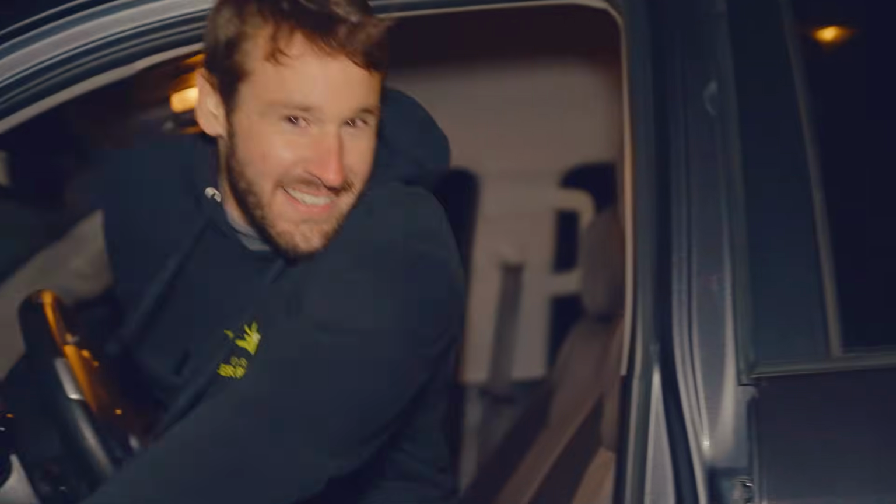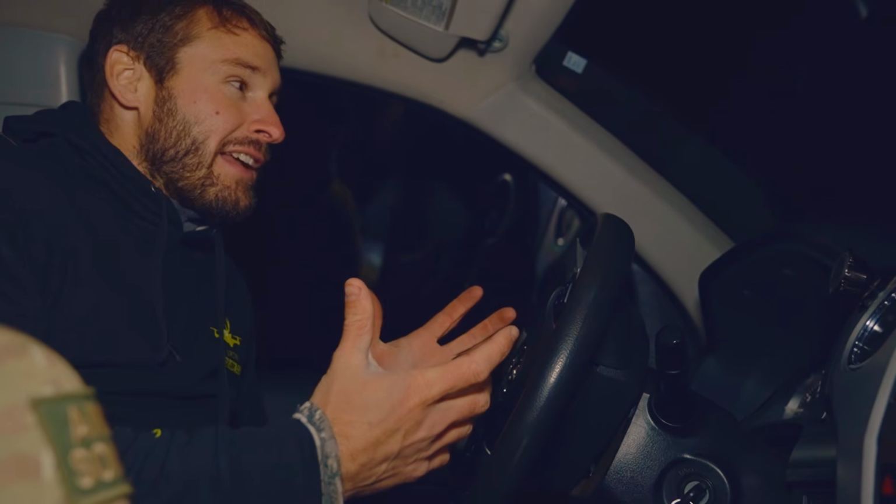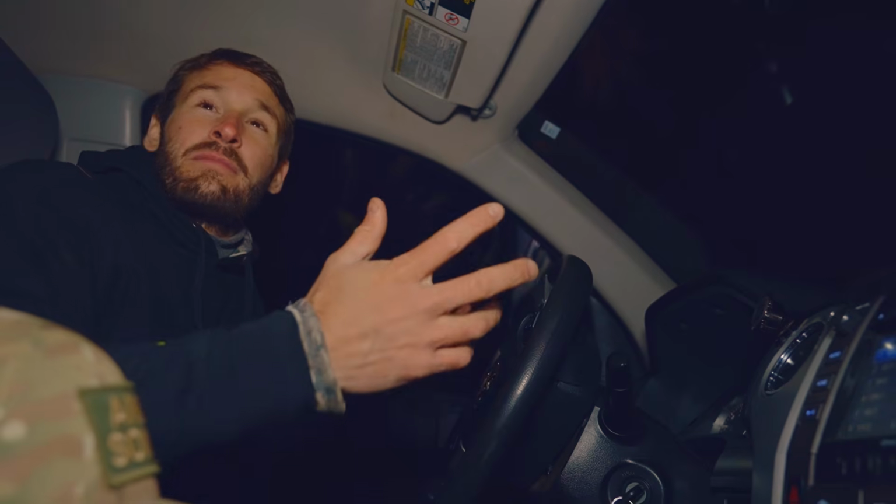Let's go, boys. On to the next one. Finding it tonight makes it so much better, just the whole memory of it. He said we could have waited till the morning. If you'd been available tonight, I'd have waited for morning. Since I was available tonight, he wanted to go look for it tonight. Now it just makes the memory so much better.